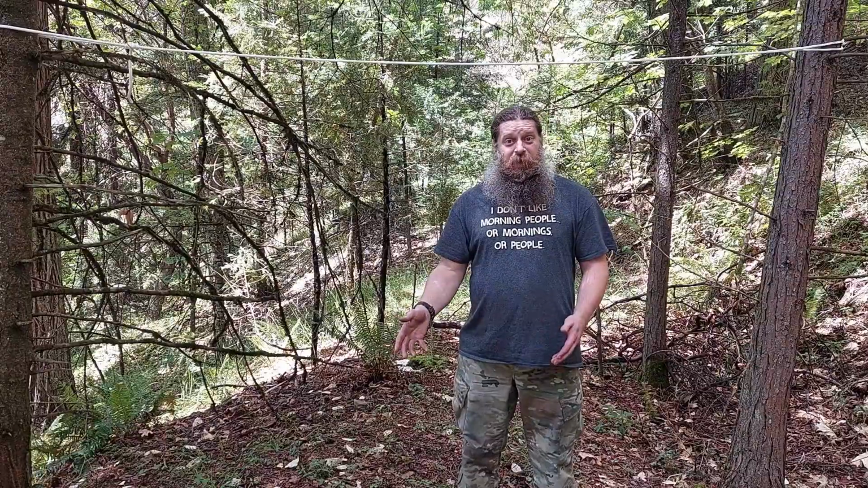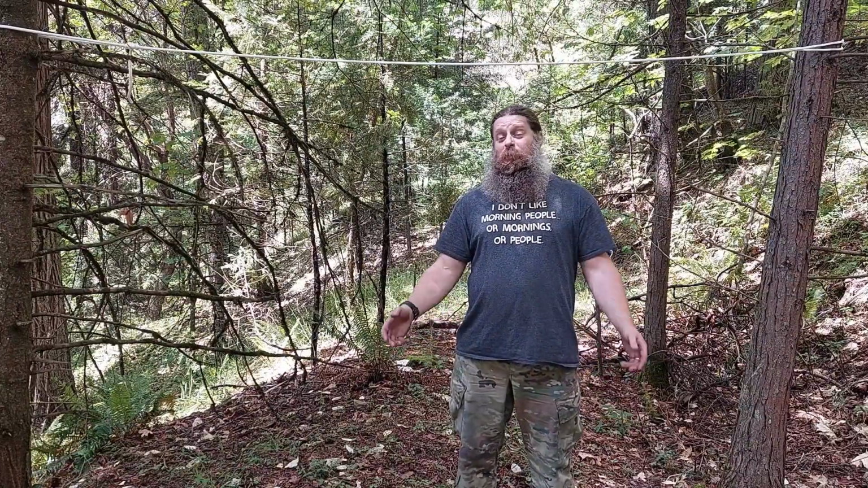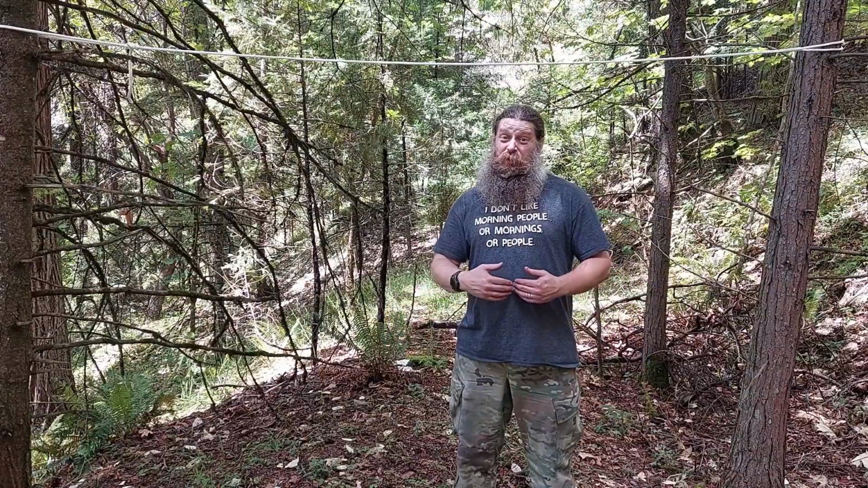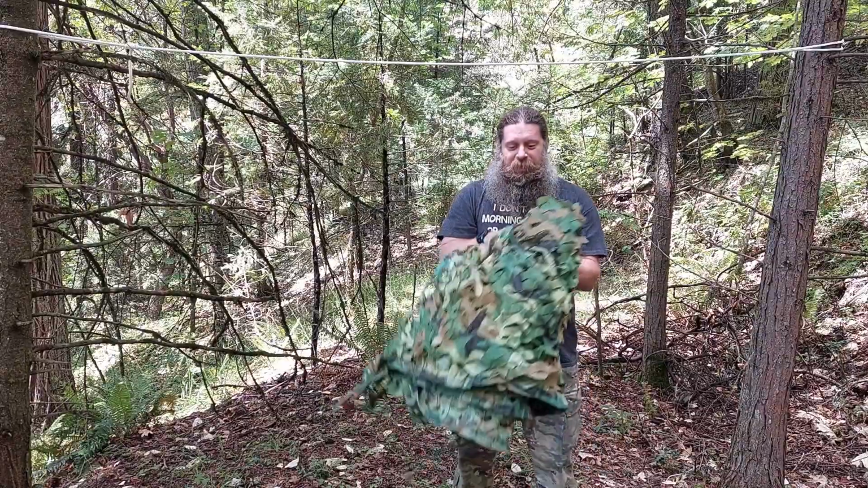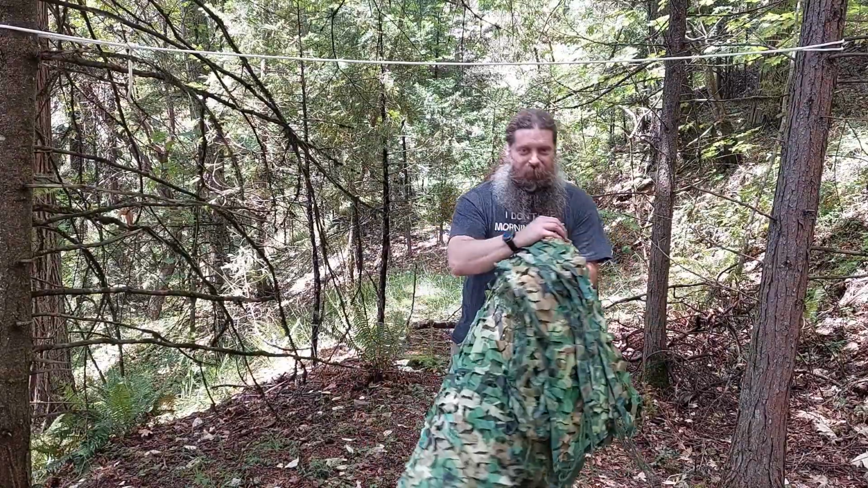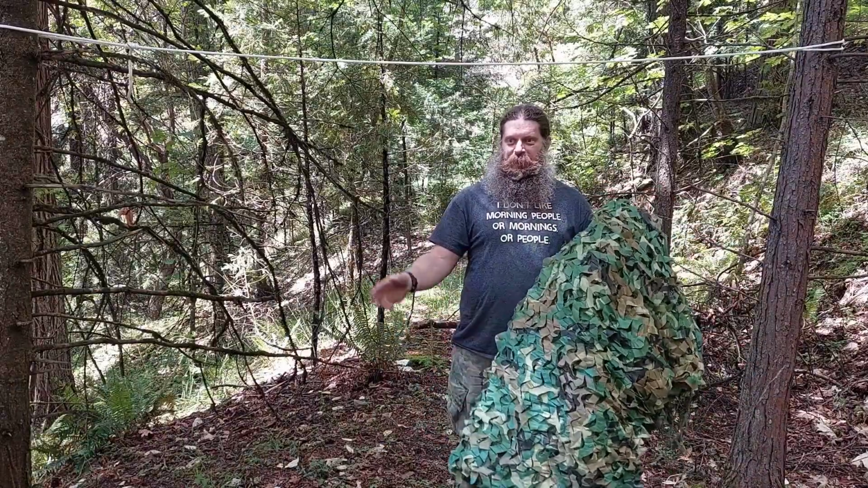With all that taken into consideration, the first thing that I want to try is probably the best thing that I've got as far as visual camouflage. And that is this camouflage net that I often like to drape over my tent when I go camping.